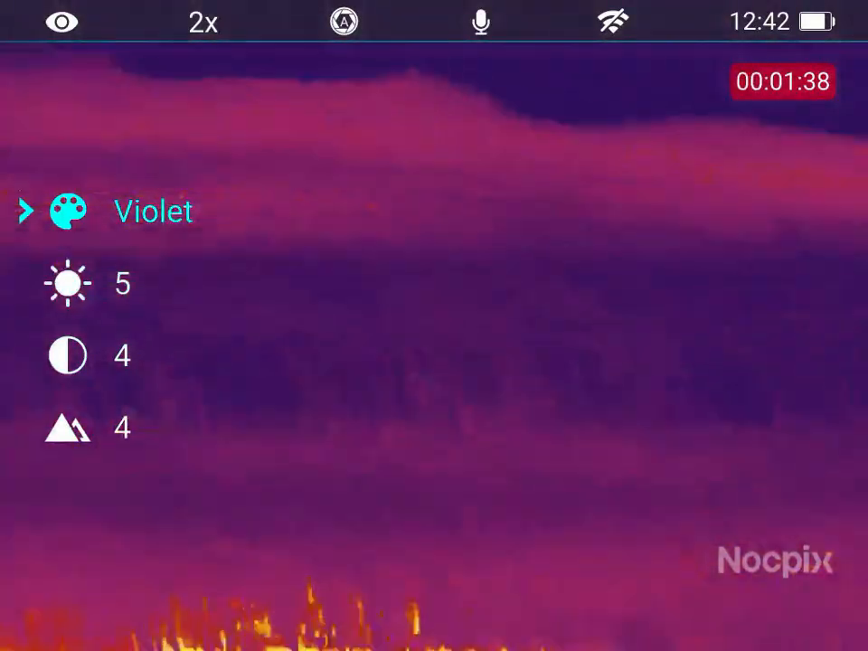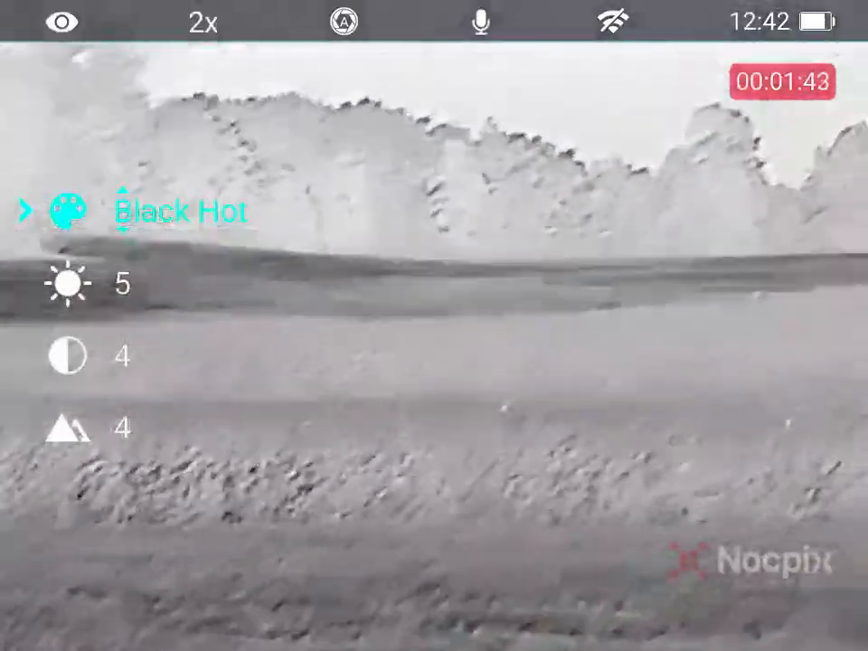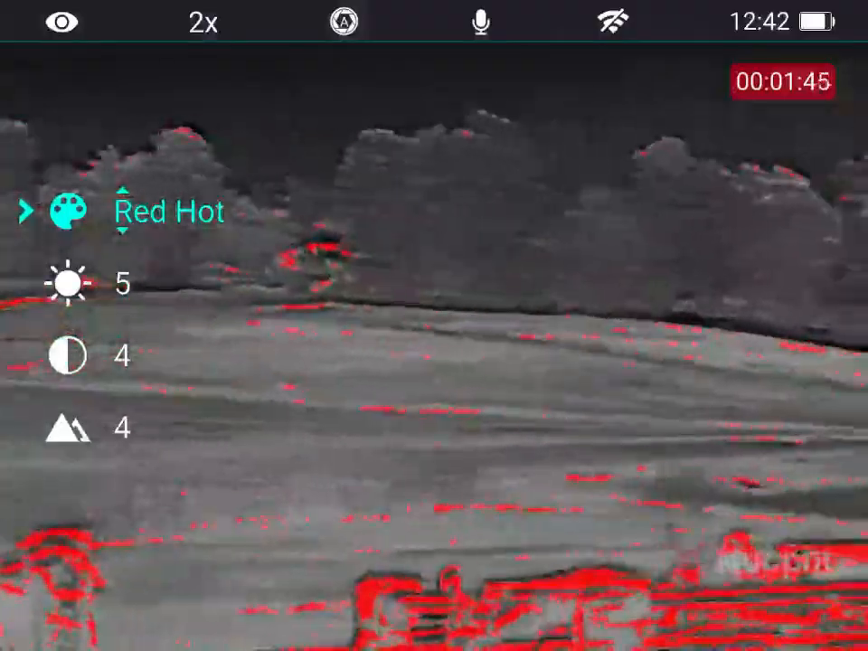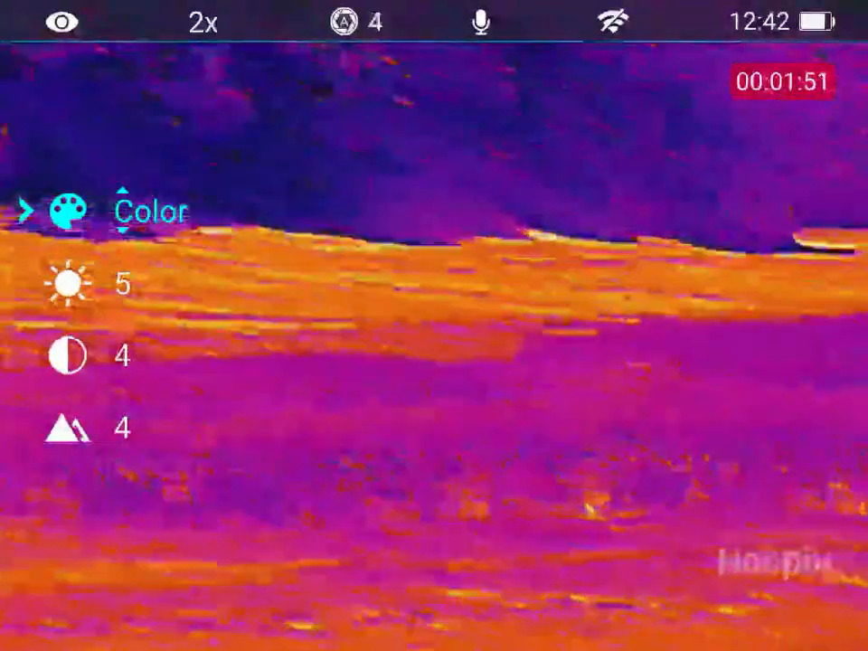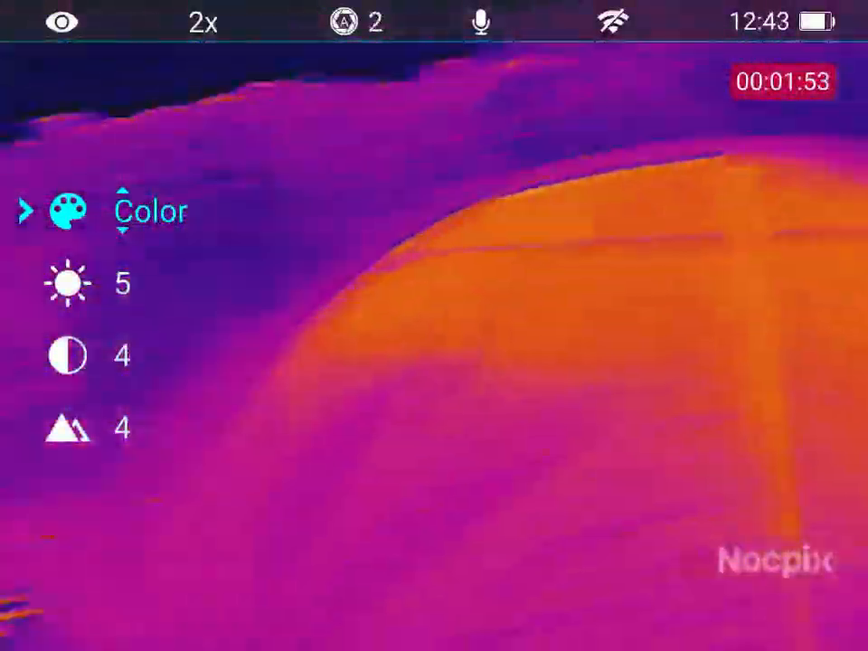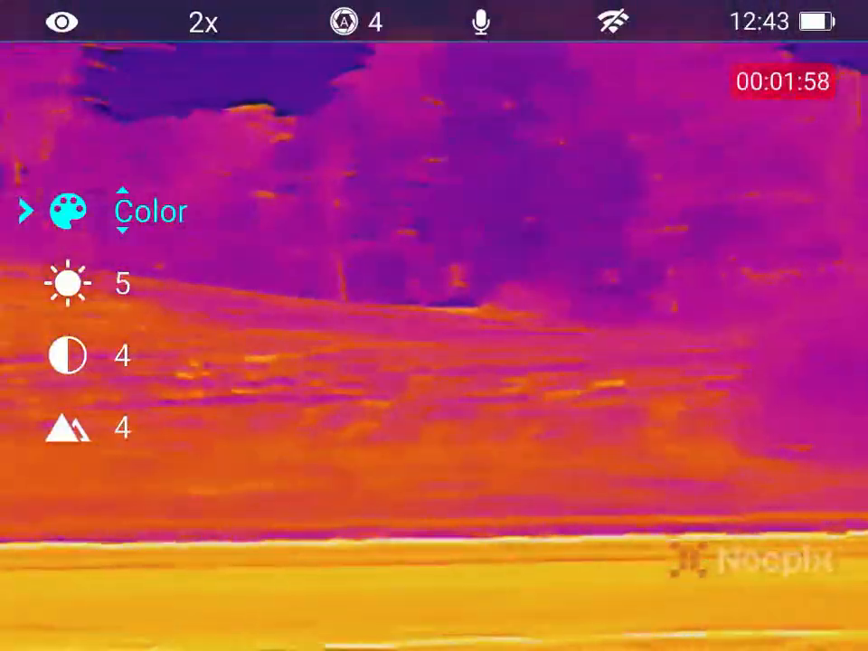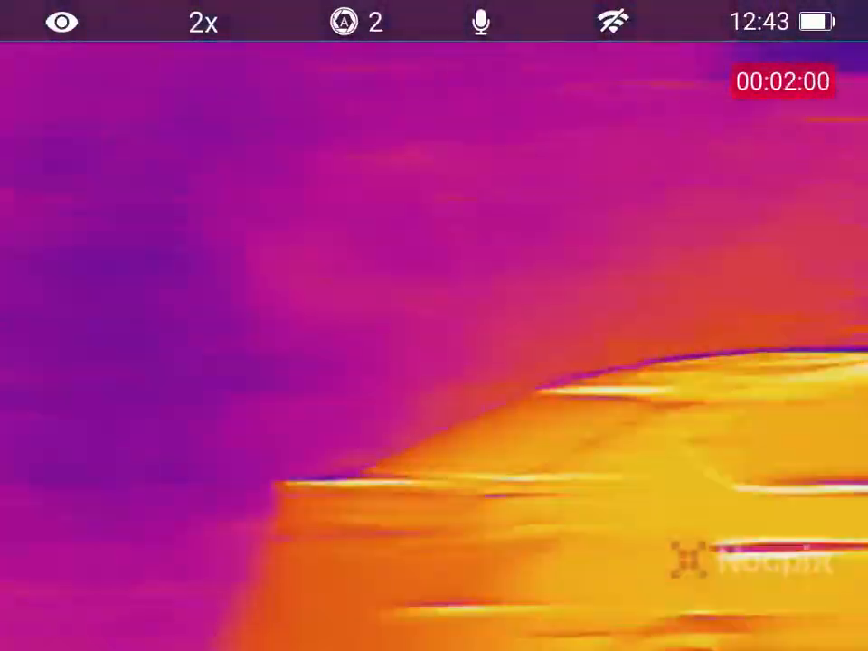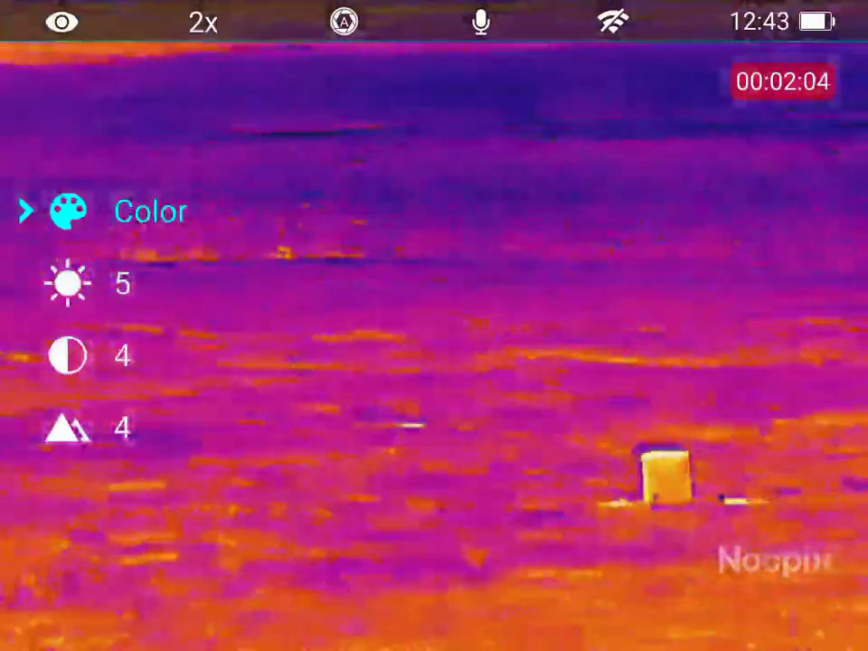This is the violet setting. I don't care for it. I mean, it's a personal preference. This is the red hot or iron hot. This is going to be good for just showing up to a stand and getting a quick signature of if there's anything out in the field, because it's going to pick up on that. What I don't like about it is that it's very sensitive. It highlights a lot of heat signatures that you're not looking for, but it does have its uses.